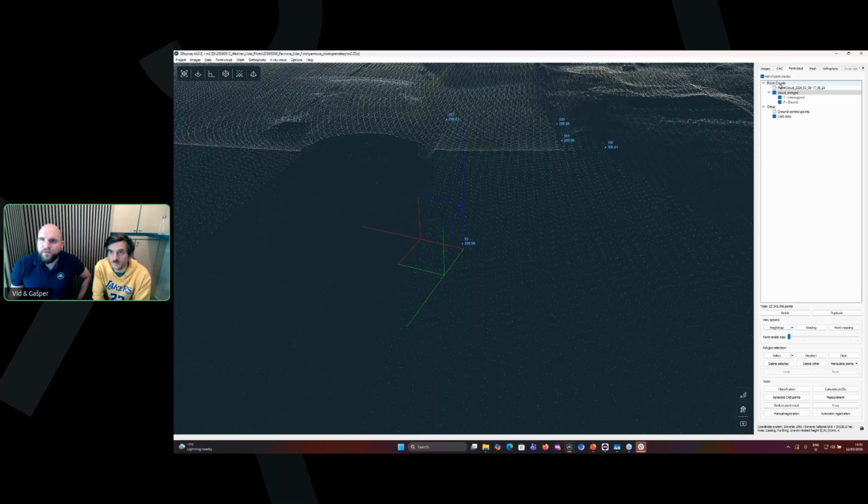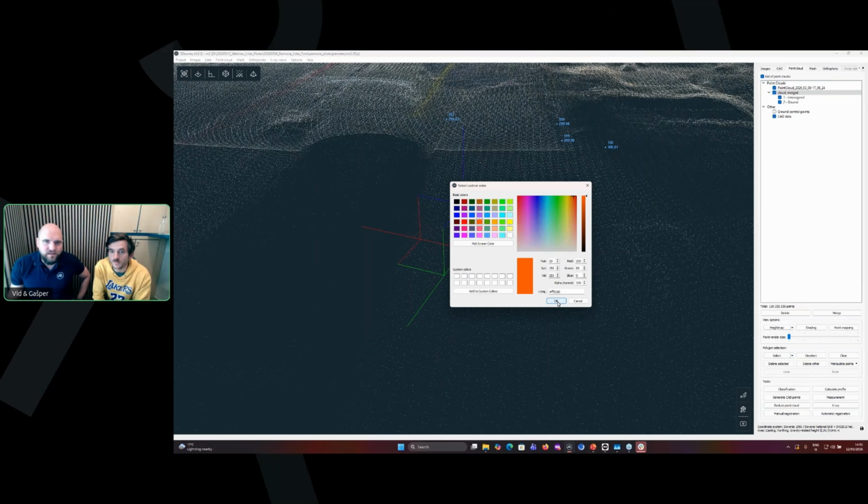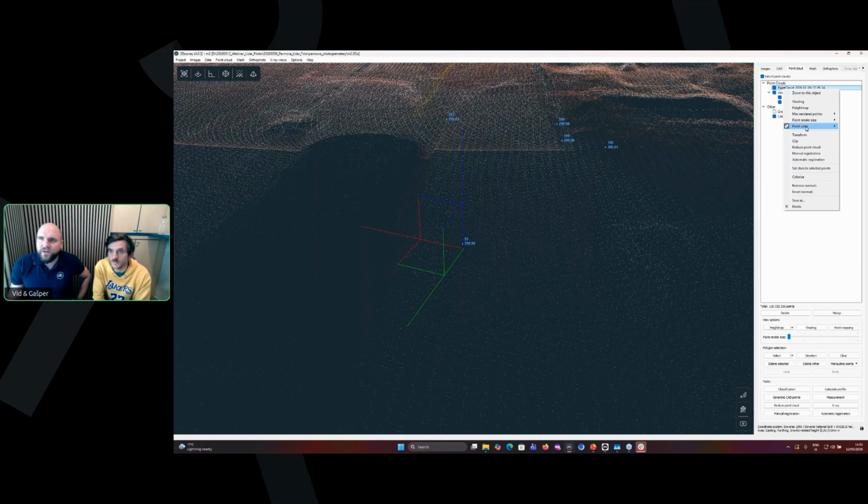Let's do the same thing we did before. For color, the LiDAR will again be reddish. For this one, blue color.